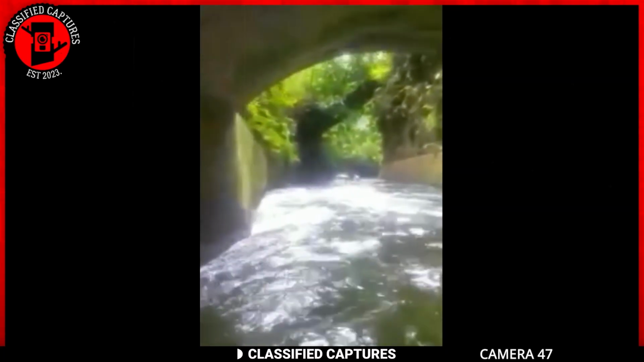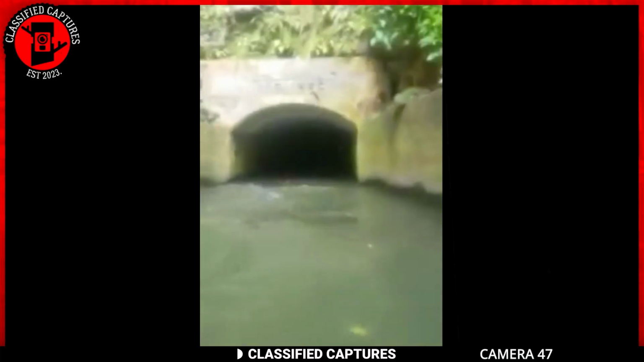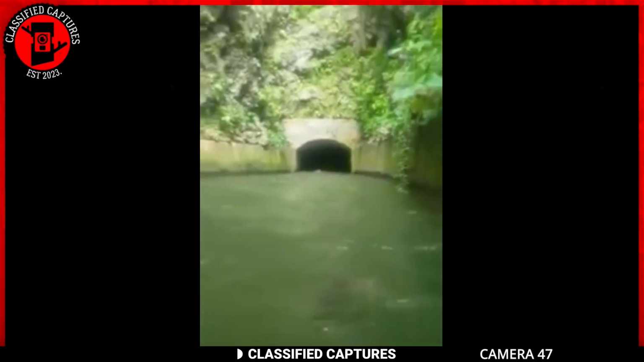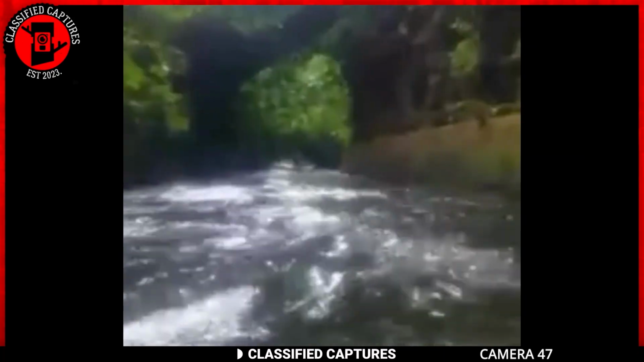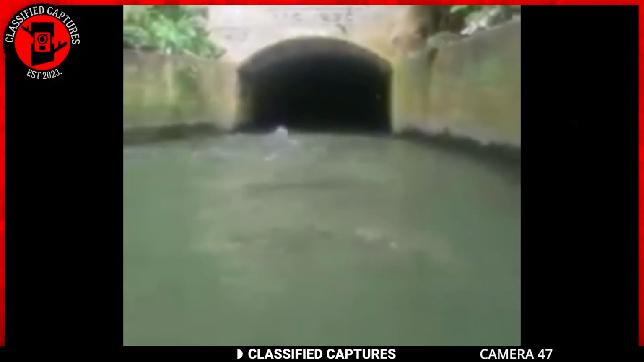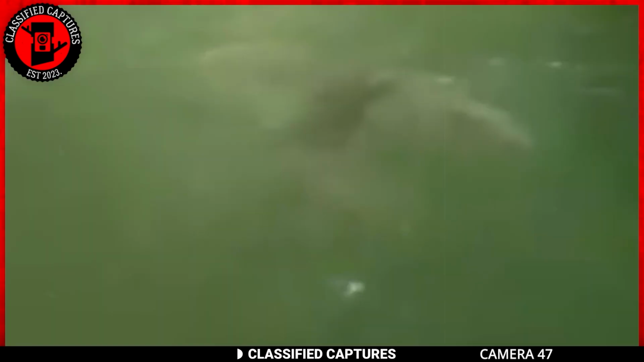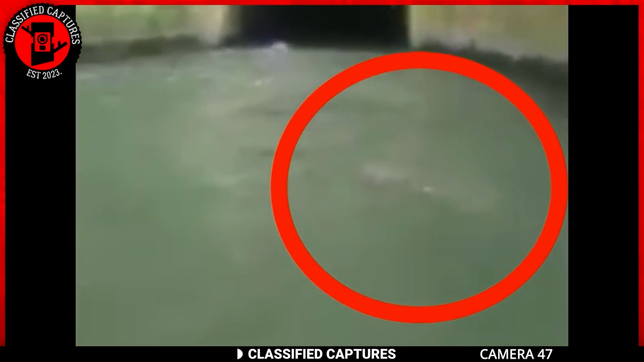While embarking on a seemingly ordinary boat ride, an unsuspecting Facebook user stumbled upon something rather intriguing. After sharing the video of his wild adventure on social media, an observant viewer drew the attention of the uploader to a curious presence in the water. Upon closer examination, you can make out a pair of human-like arms and the head of black hair.